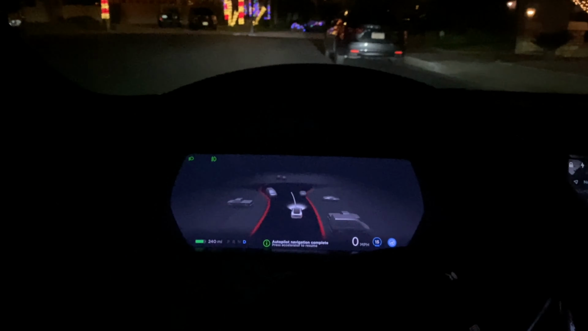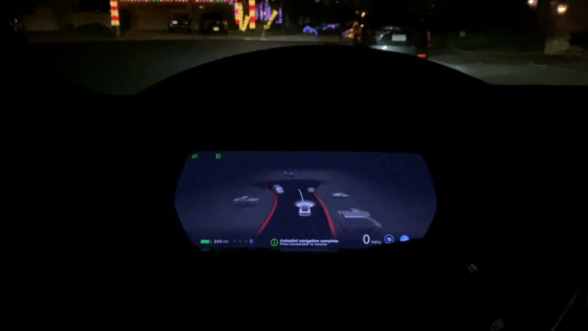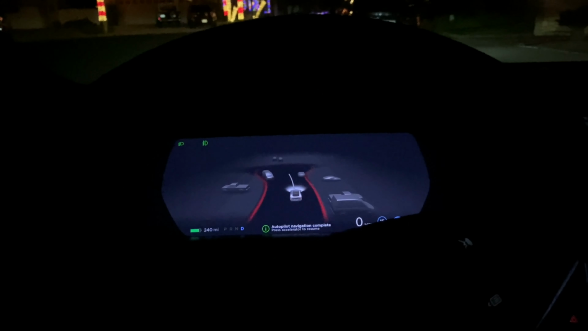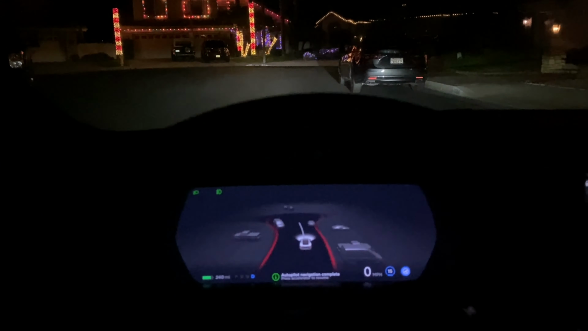One of the complaints, and I've said this in previous videos, is that when you're turning from a major road onto a residential street with all these houses, 25 is just way too fast to be flying down here. So I always put it on 15 or so. Okay, let's test out some more streets.